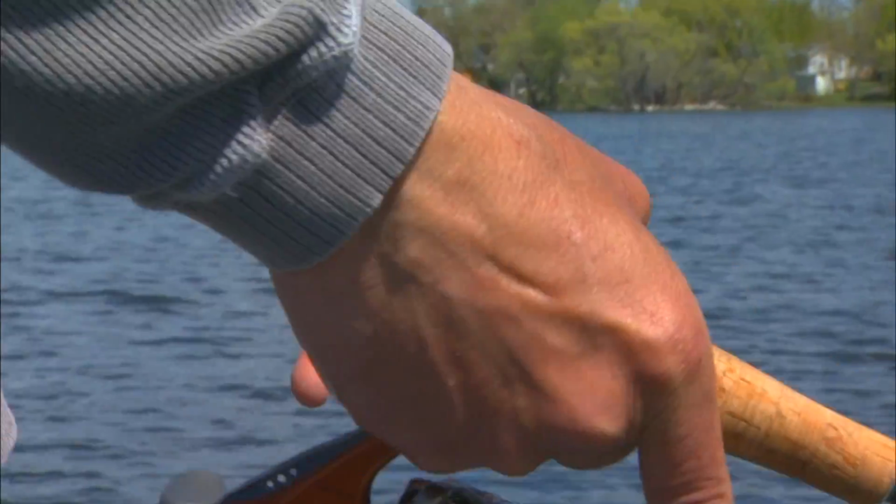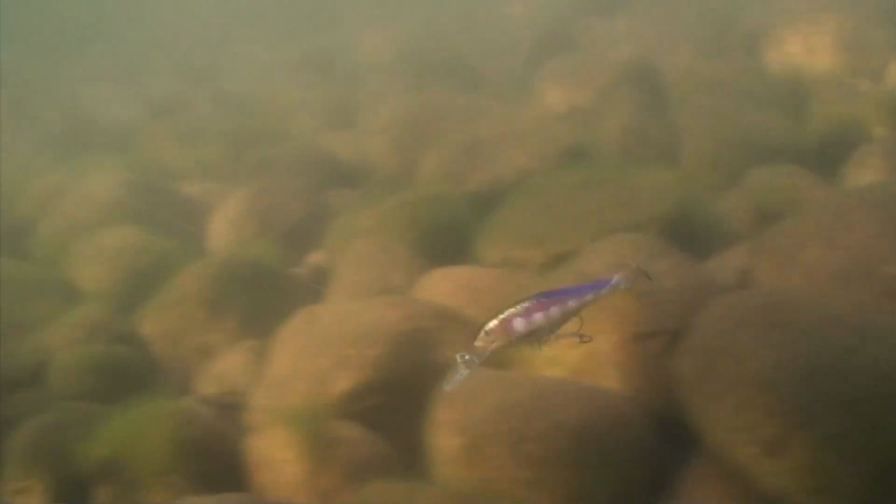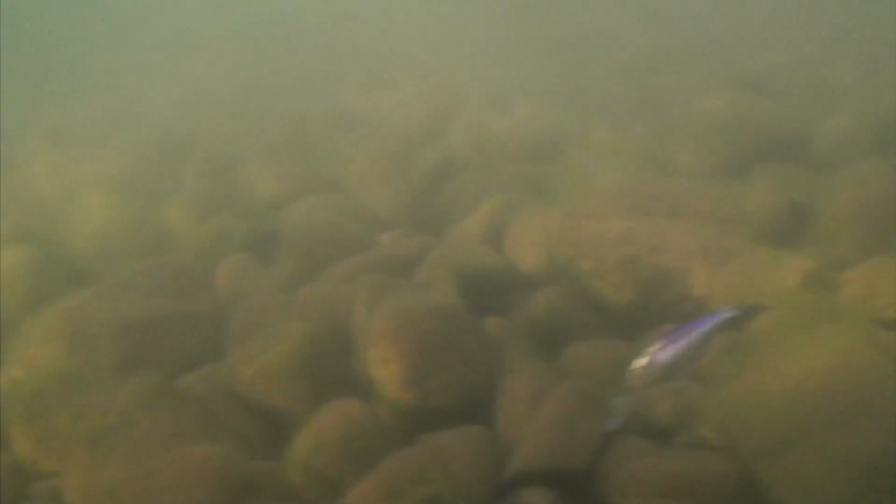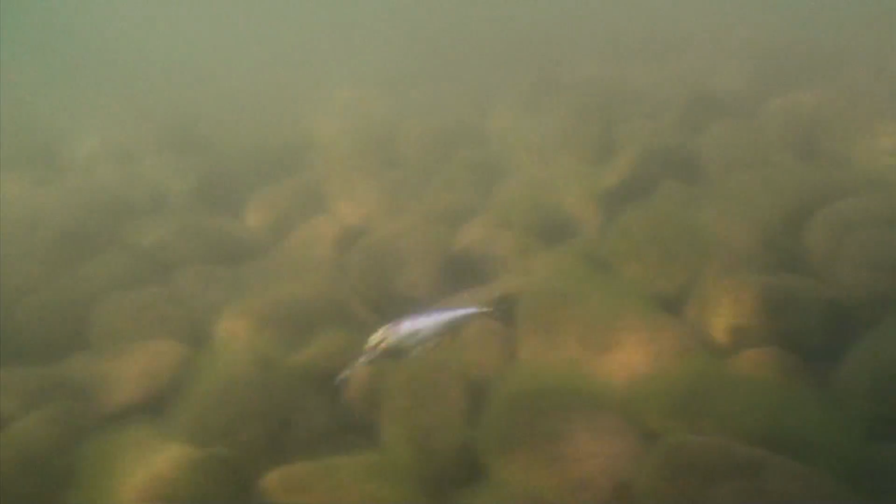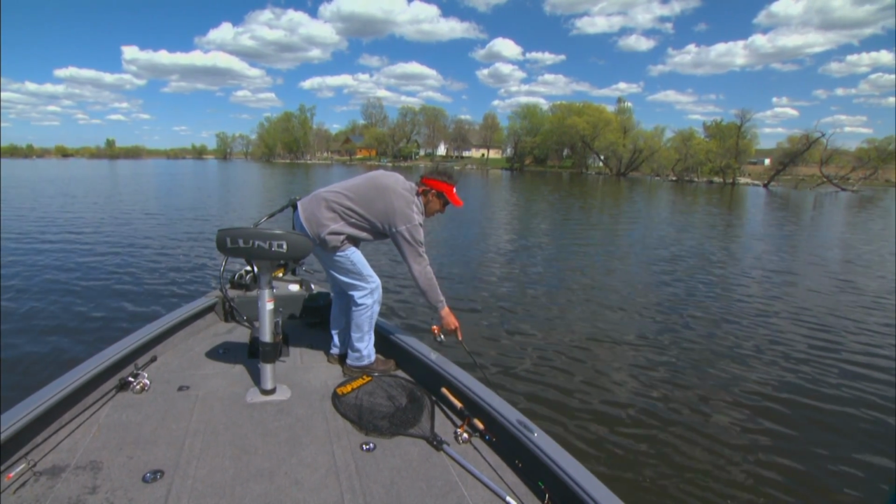Retrieve speed can be critical in any fishing situation. Today, a steady, bottom-bouncing retrieve with a shad wrap definitely is the ticket. Sometimes a slow pump and pause is necessary to induce a finicky walleye into striking. Lure color is also another consideration.